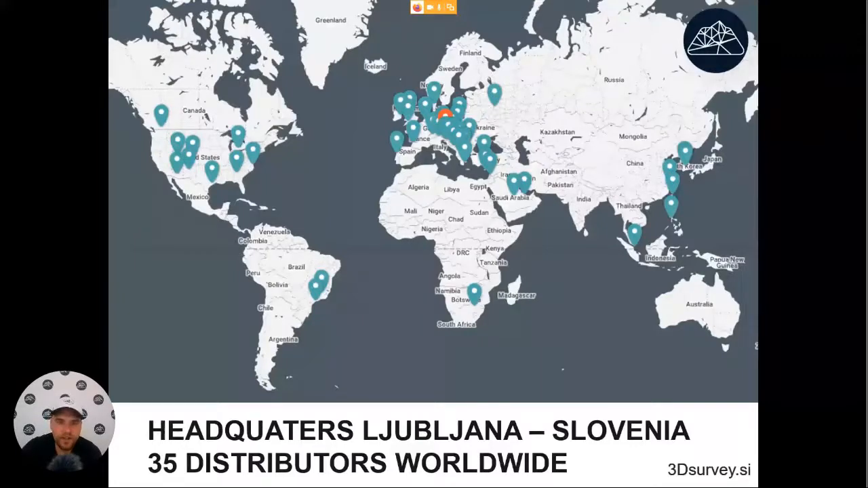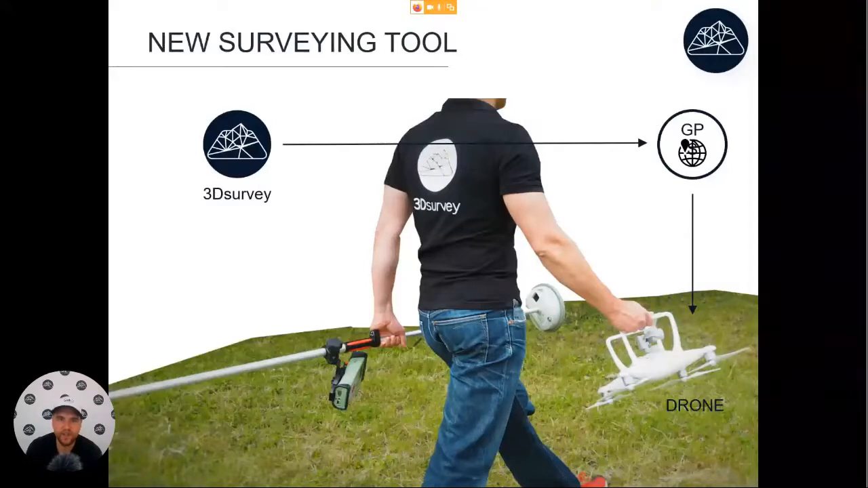Now let's go straight to the presentation and see what it is about. What we are selling and promoting is a new surveying tool. Now one person in the field can do the work that many people did before. Just one person with a drone and maybe some sort of GPS instrument can now measure terrains up to 10 hectares in size in just a few hours.